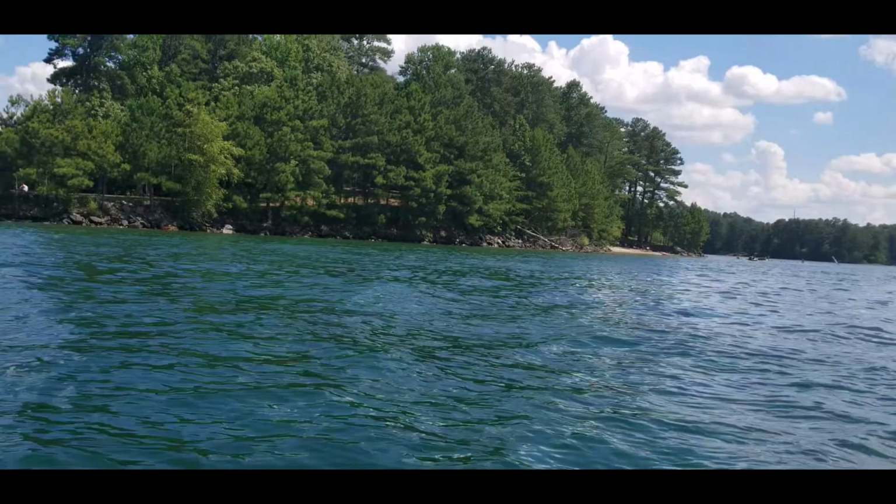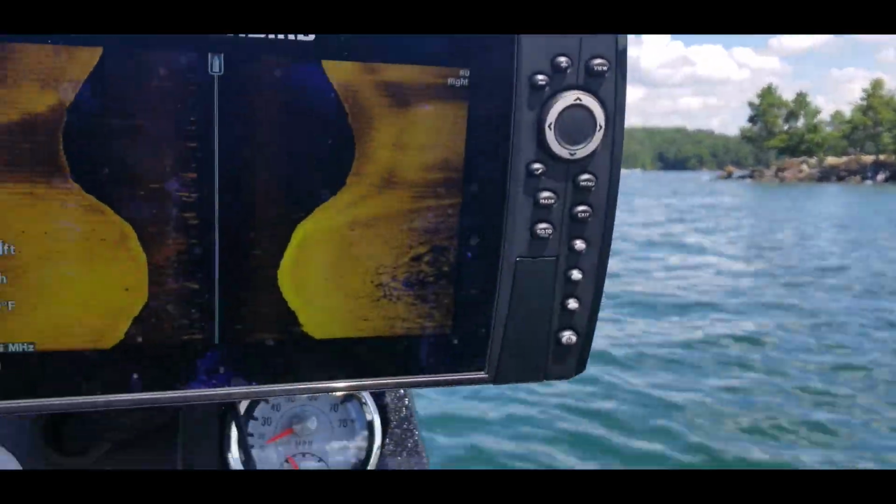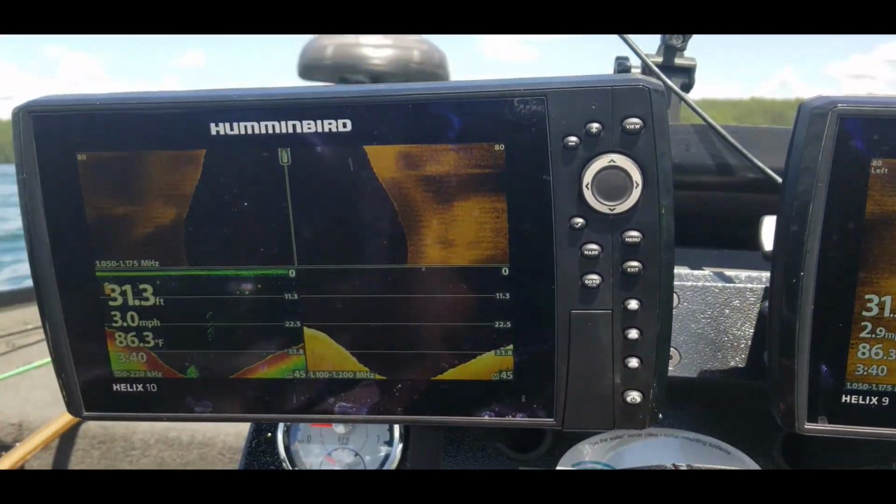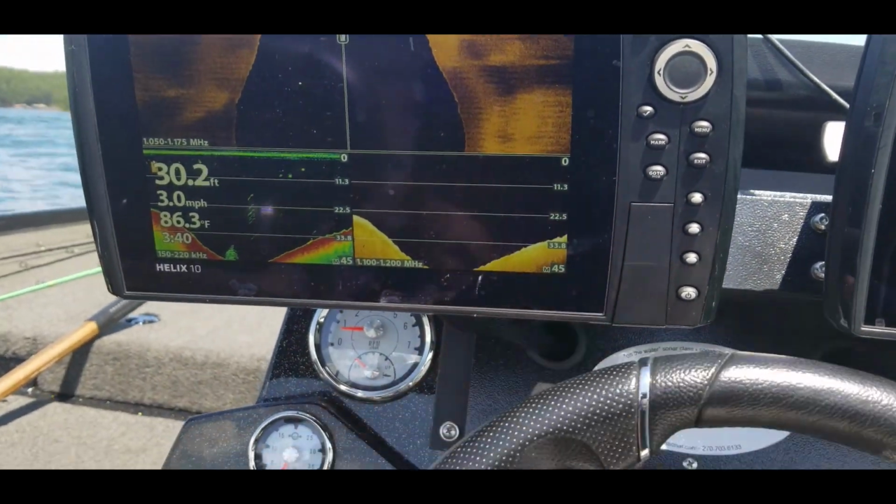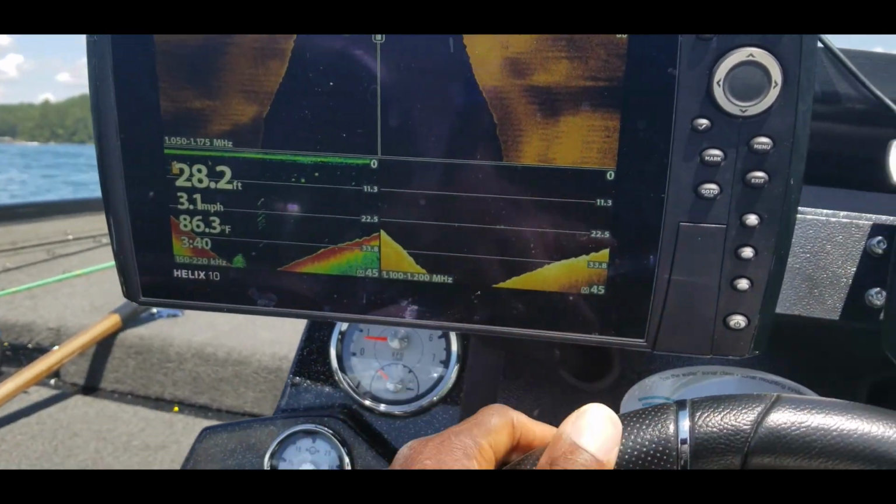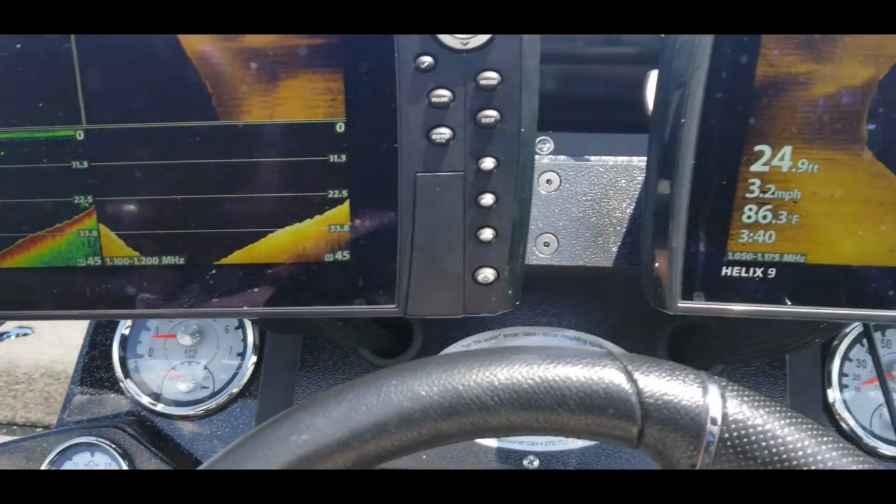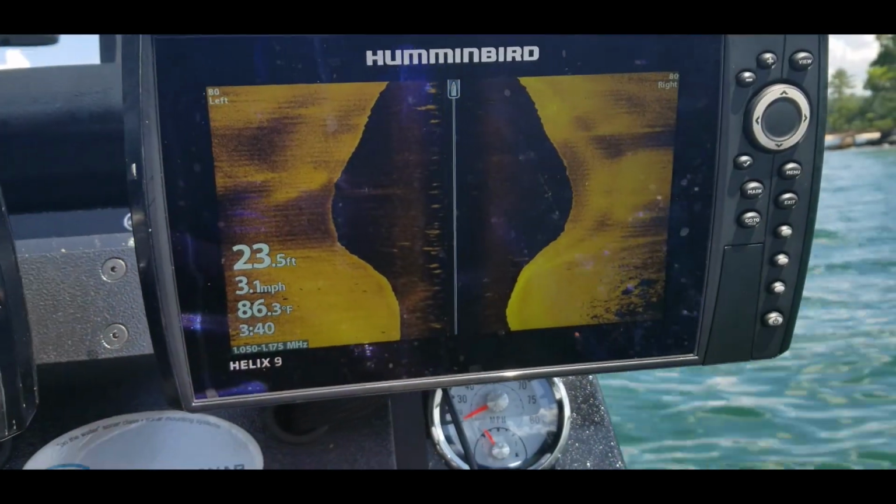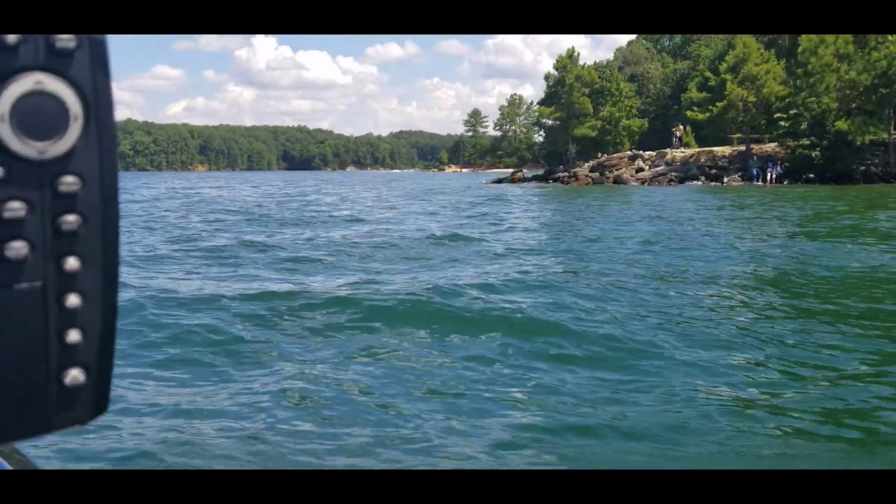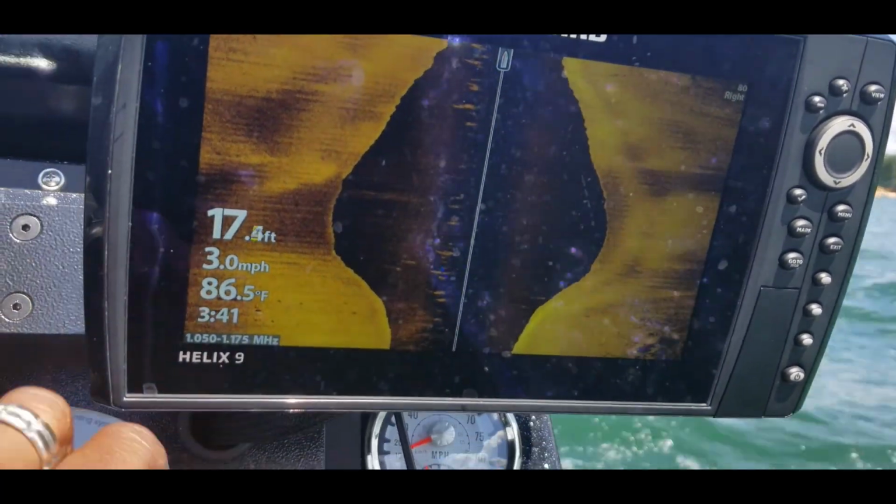All right, guys, we are out here on Lake Lanier. I'm coming up on a point and just wanted to go over a few things on using your side imaging today. What I have right now on this unit over here is a split screen. I have side imaging, sonar, and down scan. On this one right here, I am running full side scan. As we come across this point, you can obviously see there's some rocks right there, so we should start seeing those on side scan.